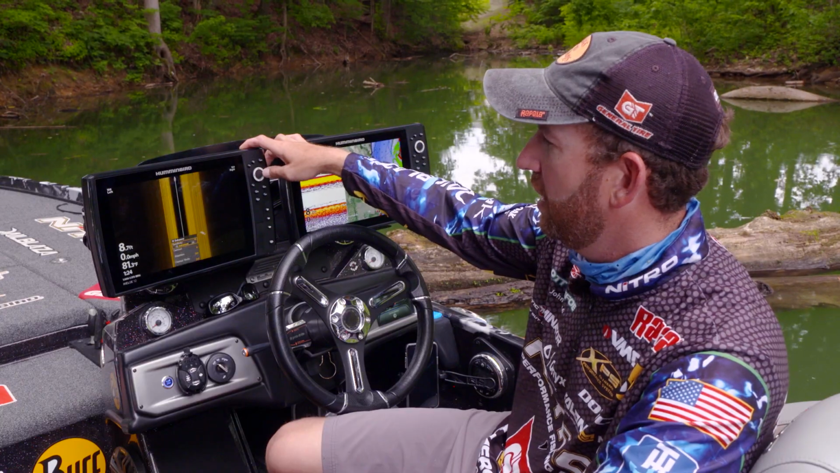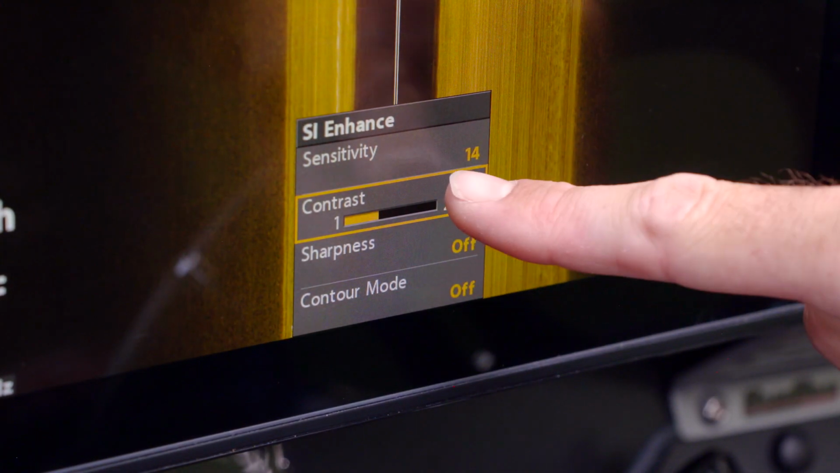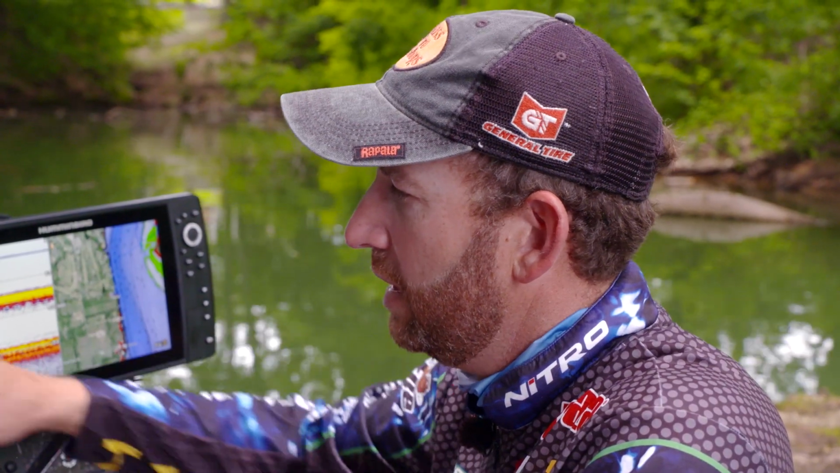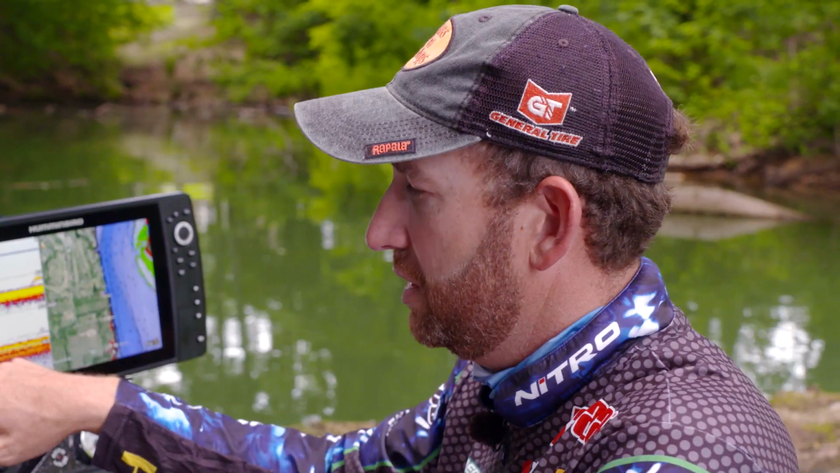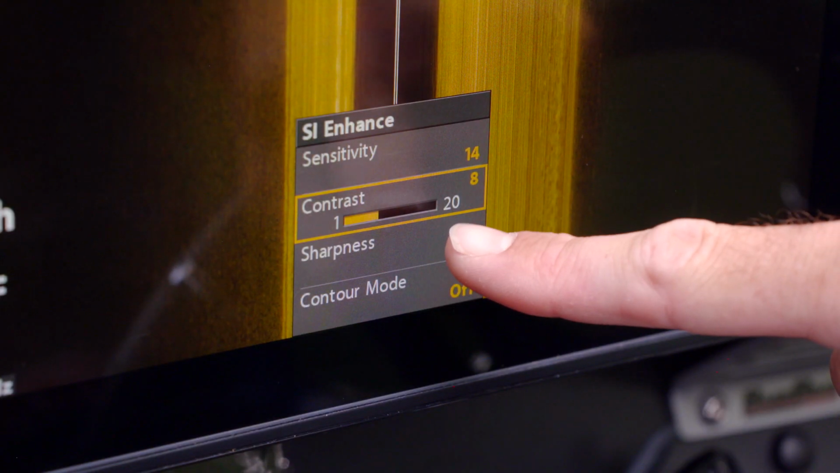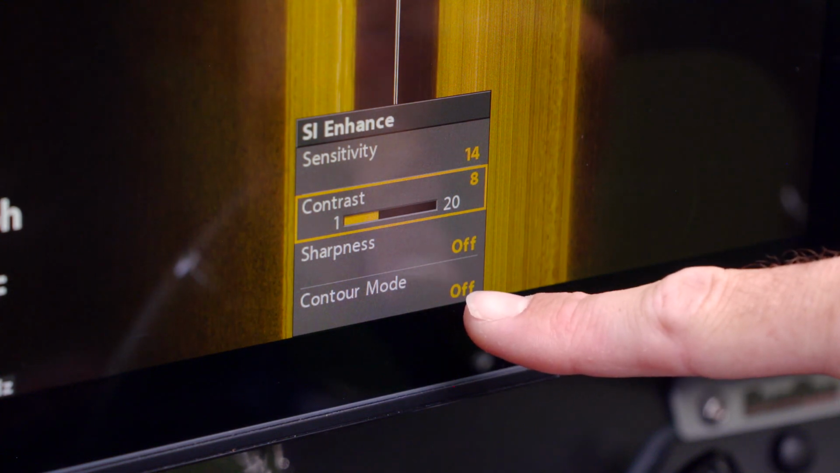If you drop down to the enhanced menu, my contrast is set at 8, which is a little bit below the midpoint of 20. Contrast is a really important thing that can really help distinguish stuff off of the bottom, especially fish and brush piles. You can really separate well with that contrast. And then sharpness is off, contour mode is off. I always leave those two off anymore.